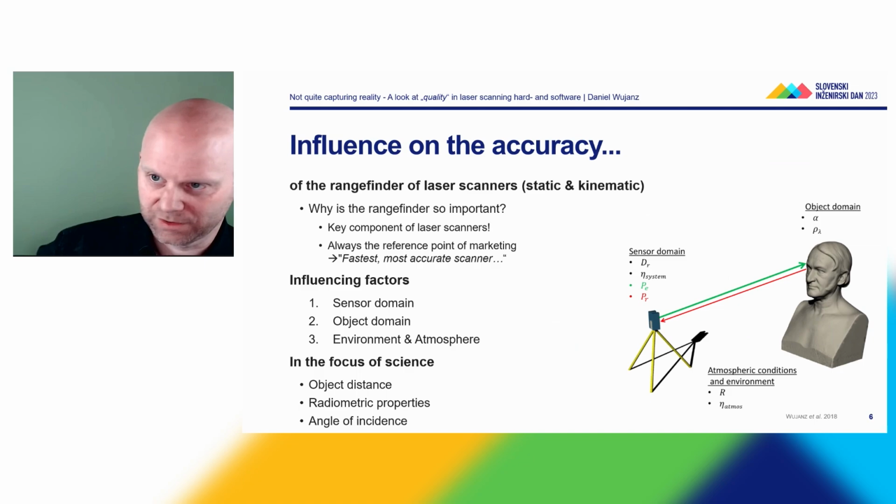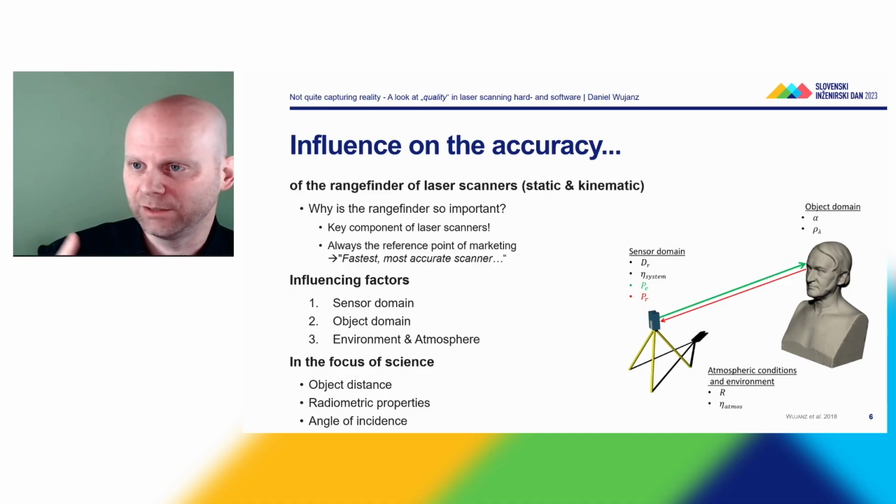So the first one, I just mentioned 3 different categories. First of all, we have the sensor domain, so we have different optical paths inside the instrument. Then we have the object domain. So the signal which has been emitted is then reflected by the object surface, and some stuff happens there.